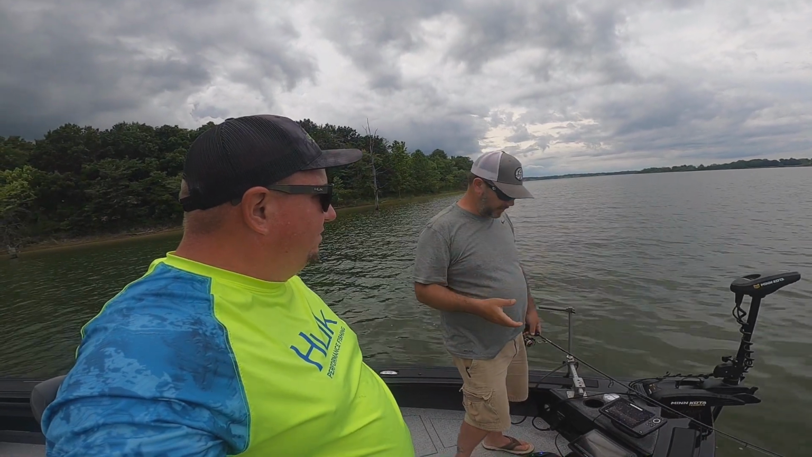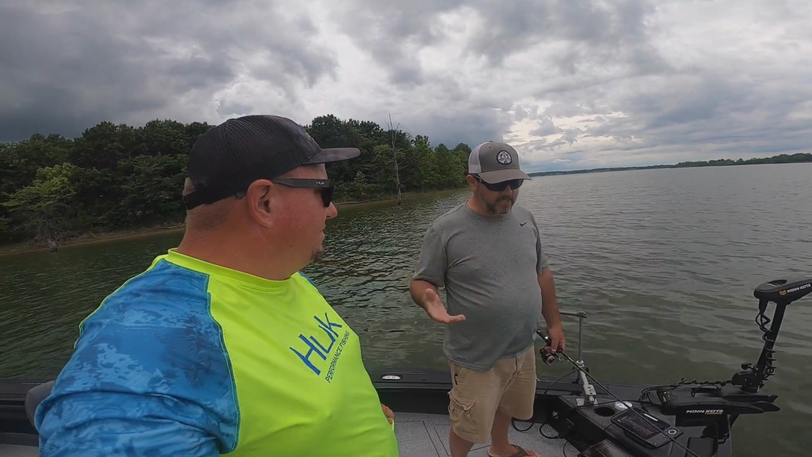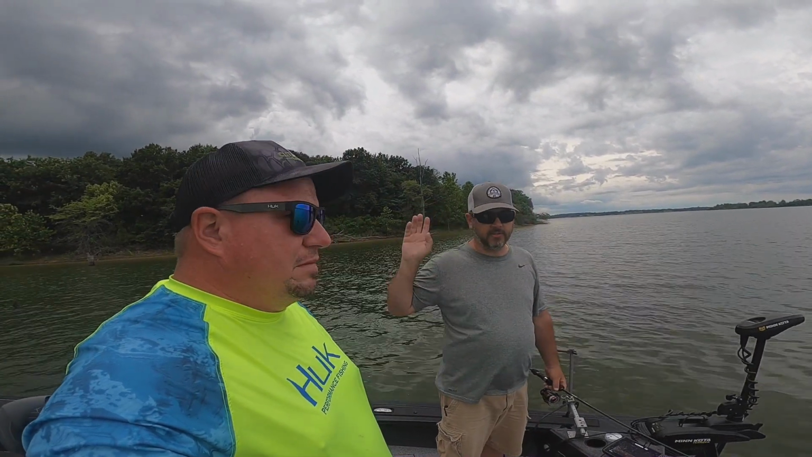I think the best thing to do with these, find the active ones. If you're after fish, find the active ones. Throw a couple shots at it. You pull a dink out of it, nothing else bites, throw it back, move on to the next tree.